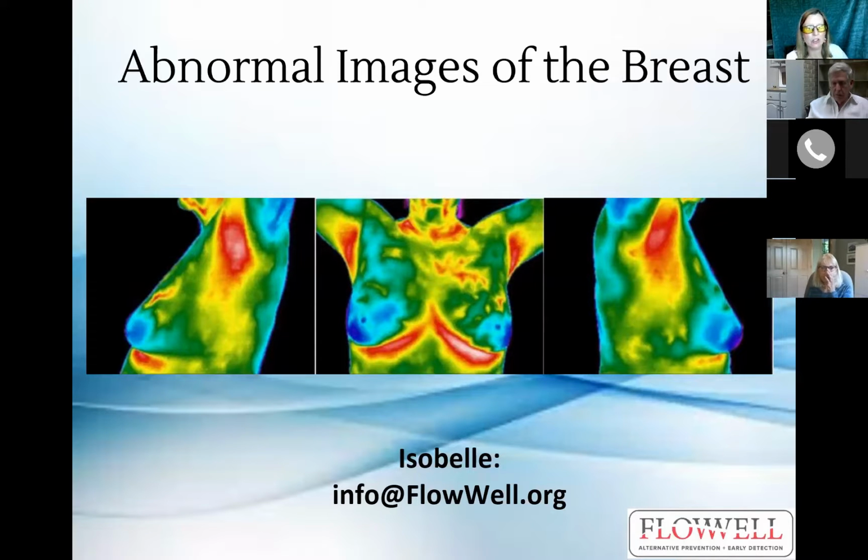This could help to improve your immune system, to reduce any stagnant toxins lingering in the breast tissue, and improve your next thermography scan.